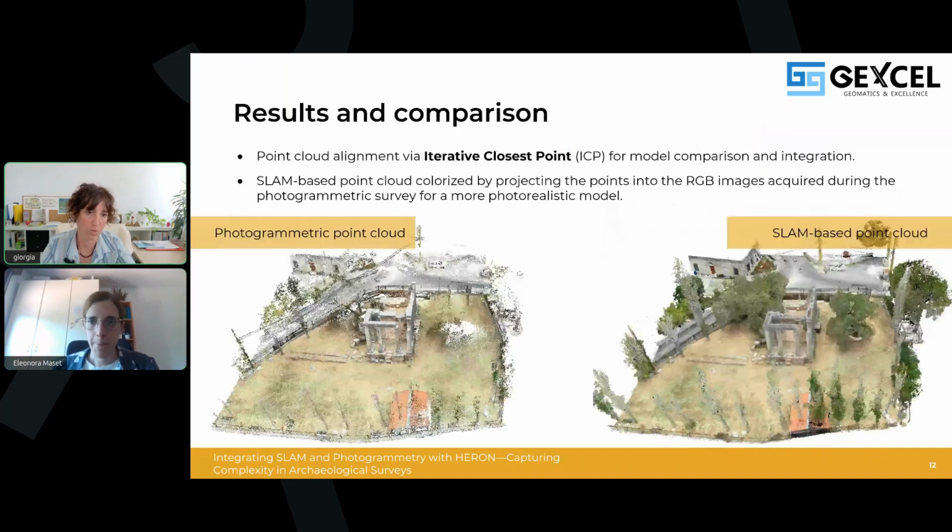Yeah, this visualization is really helpful, and that's really amazing. So what do these results tell us about the relative strength of photogrammetry versus SLAM, if you have to sum up one against the other, or better, integrated one with the other?